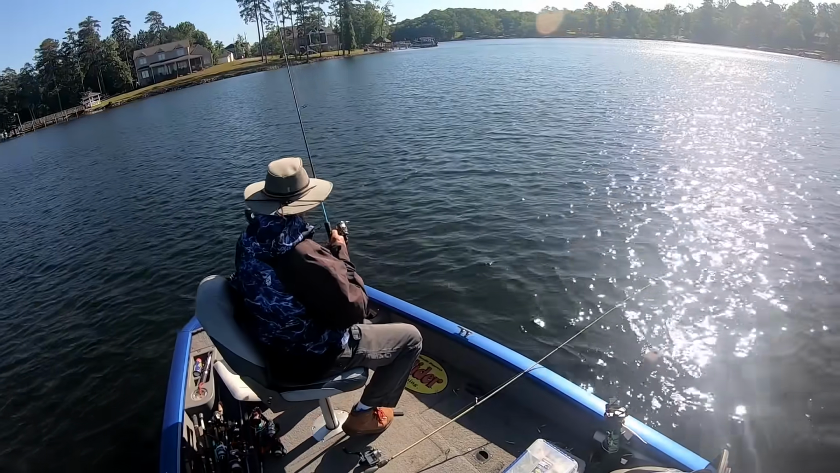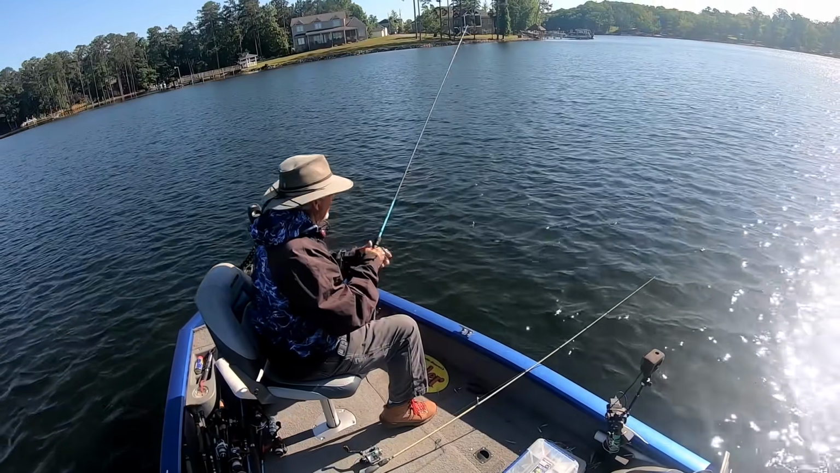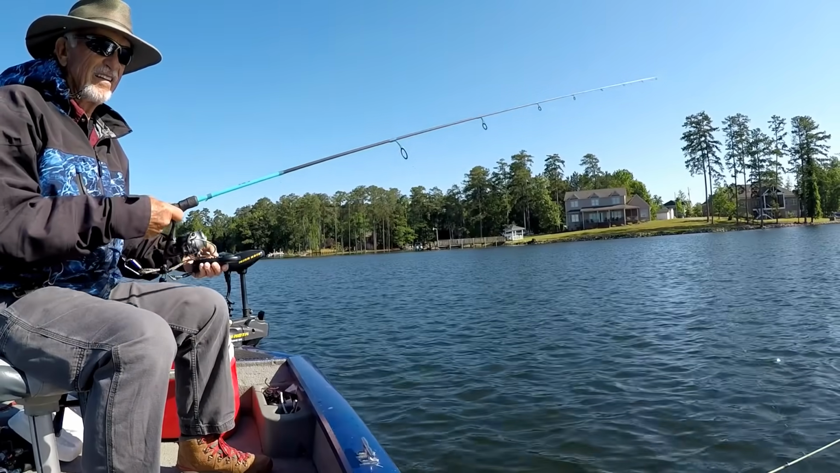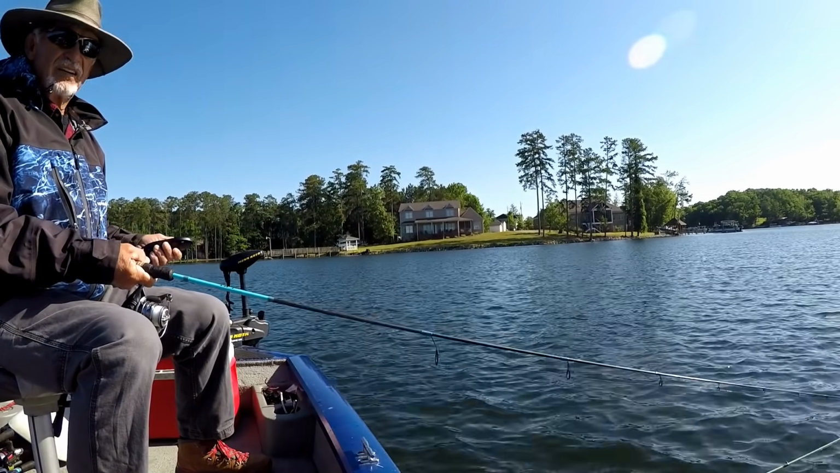We'll try that one and then it's food. That was another bump right there. That might have been another brand. They might come back. Sometimes you catch one, it takes a while for the rest of them to settle down and come back and start biting again. We're just going to move around and try to get located on some more fish.